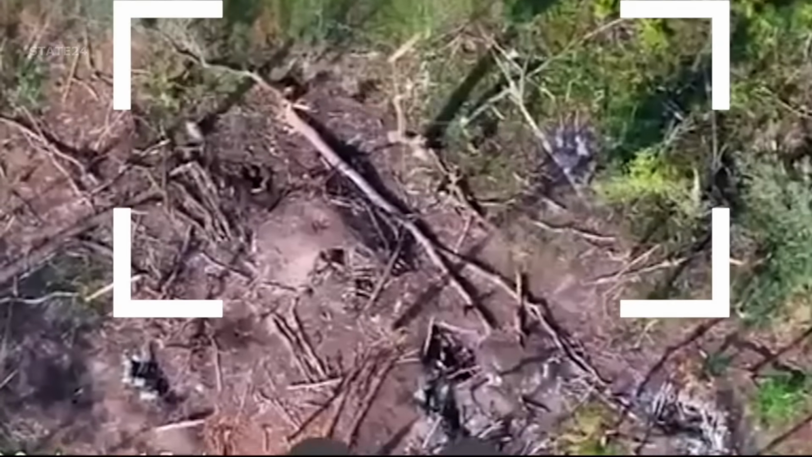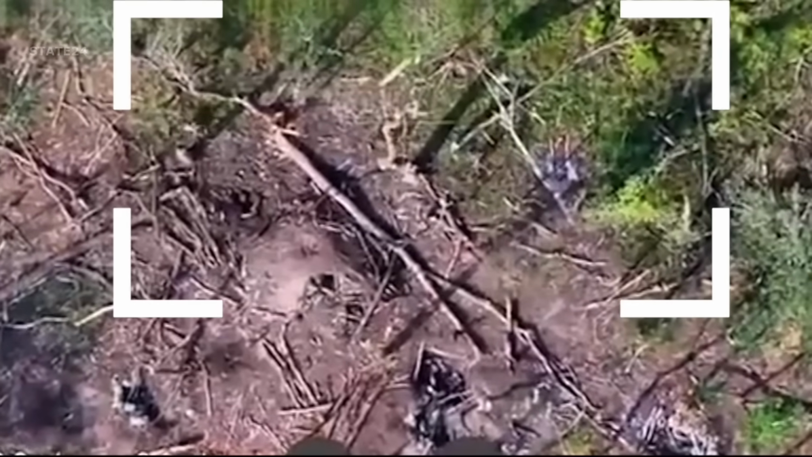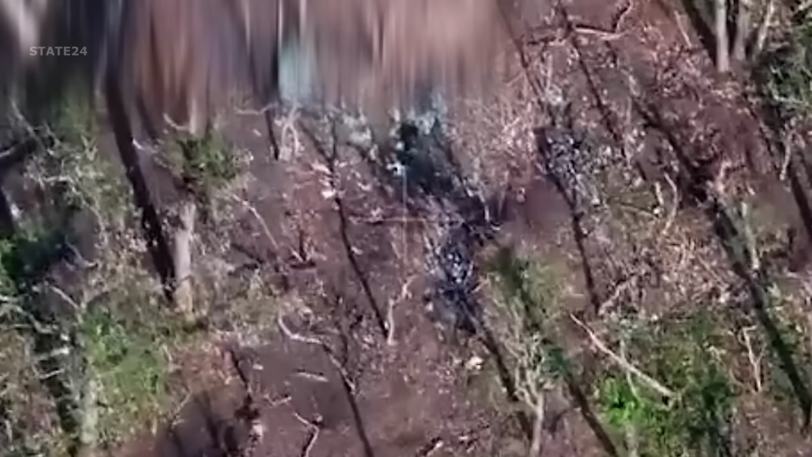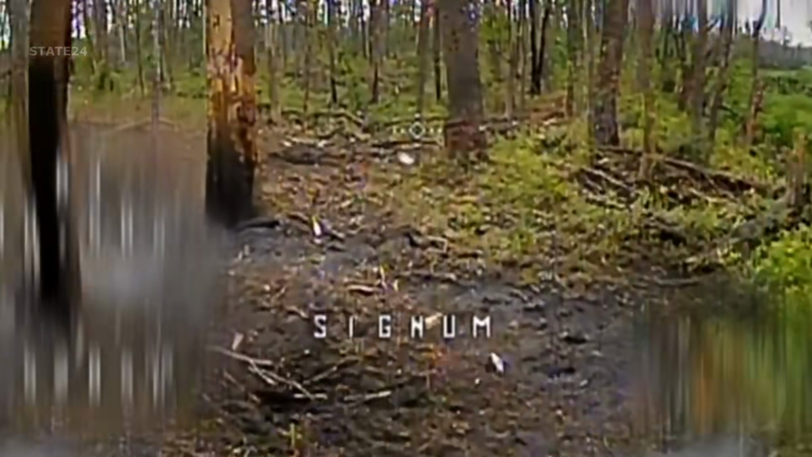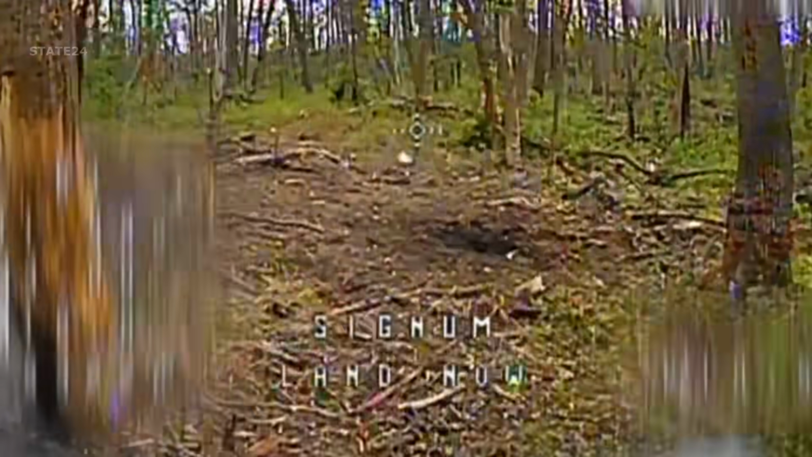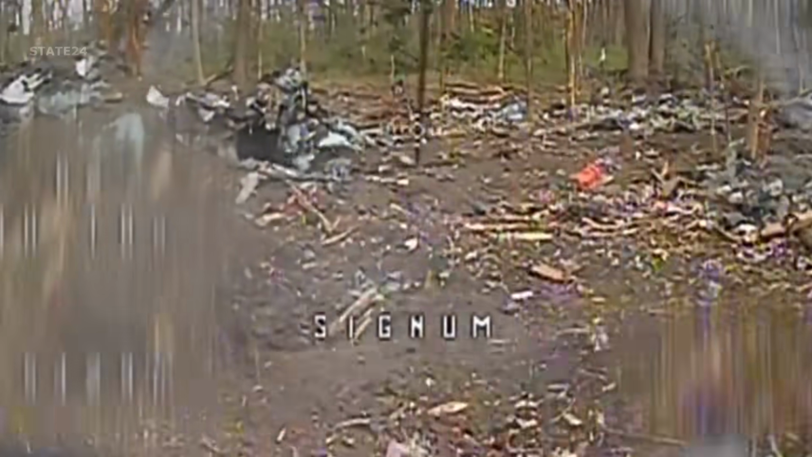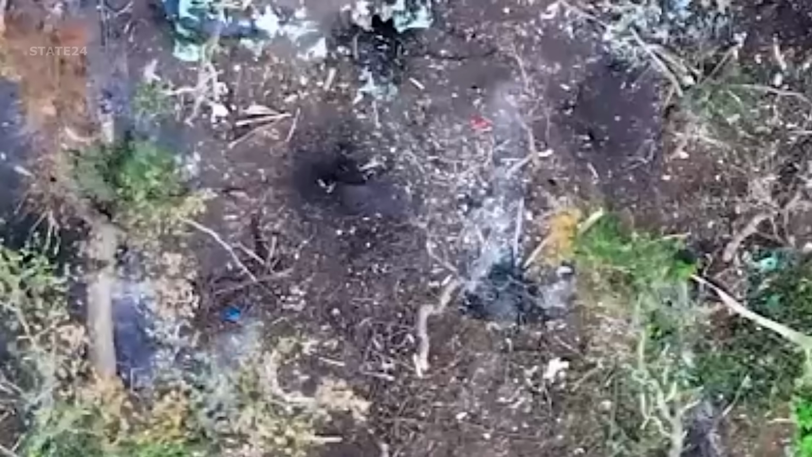June 25th, Ukrainian reconnaissance drones spotted a group of Russian soldiers and began pursuing them. The Russian soldiers were seen entering an underground shelter. Ukraine immediately sent a high-explosive FPV kamikaze drone. The drone exploded after entering the shelter built in the forest. The explosion was so large that the shelter was reduced to rubble.